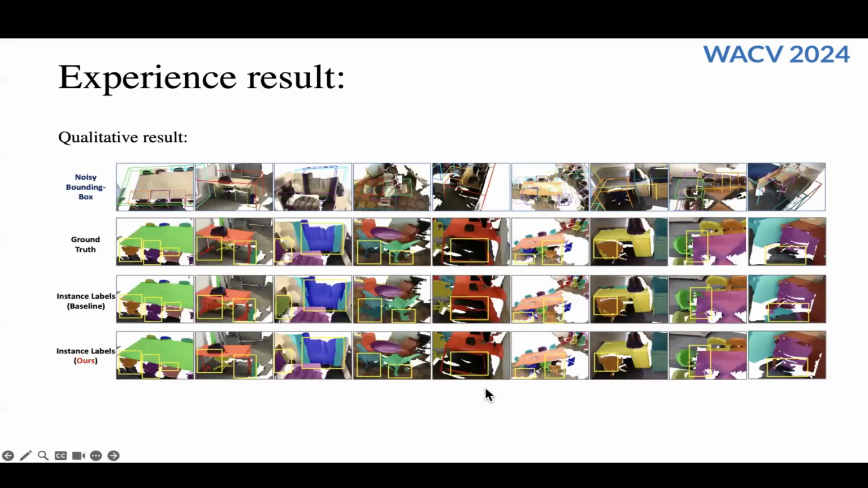And finally, I want to show you my qualitative results. As you can see from the graph, our method can significantly improve the label accuracy, as marked by the yellow boxes.